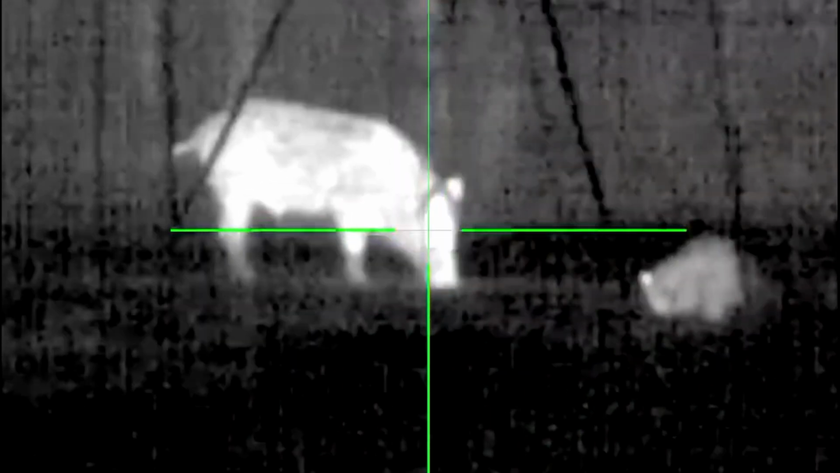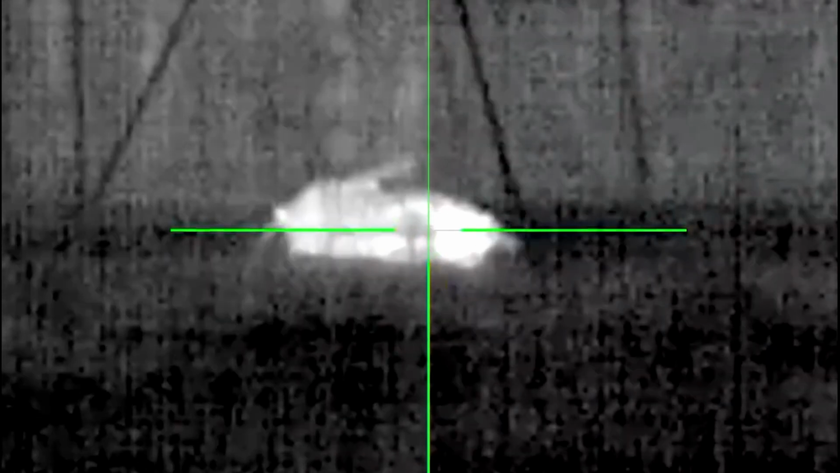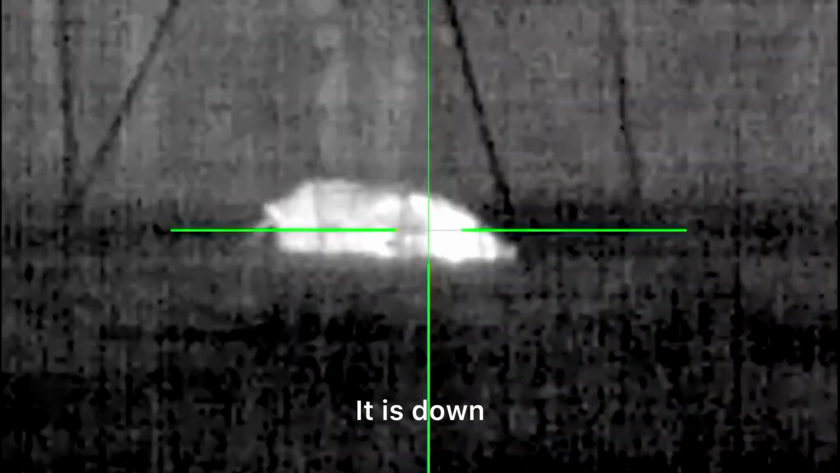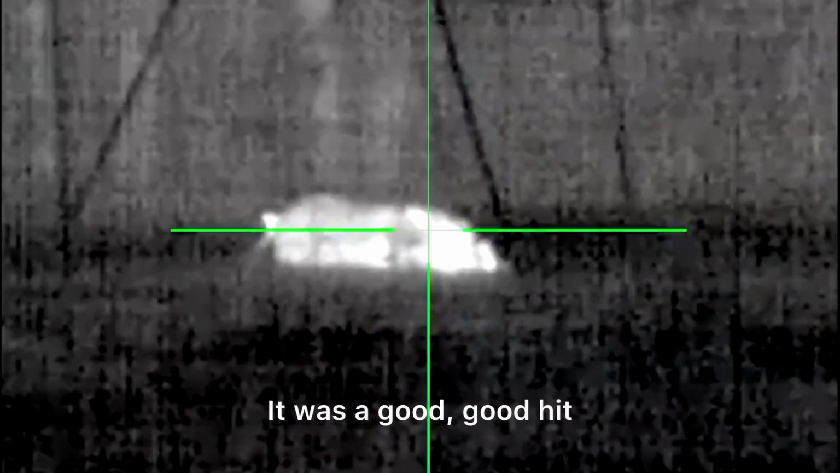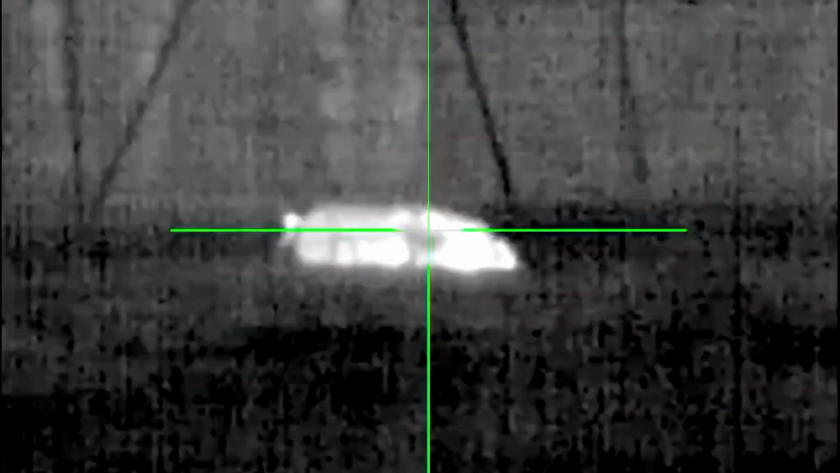Alright guys, here we go. It is down. It is down. It was a good hit. It dropped and rolled. It's kicking right now. We have a hog down, guys. It has been about 8 minutes and it has not moved.